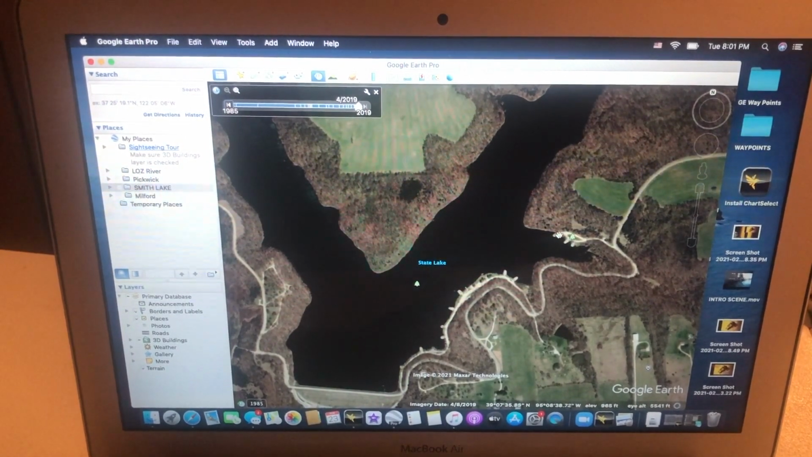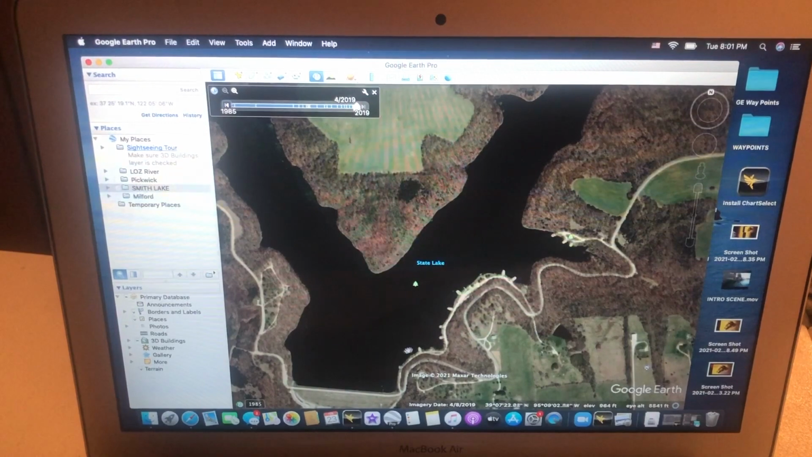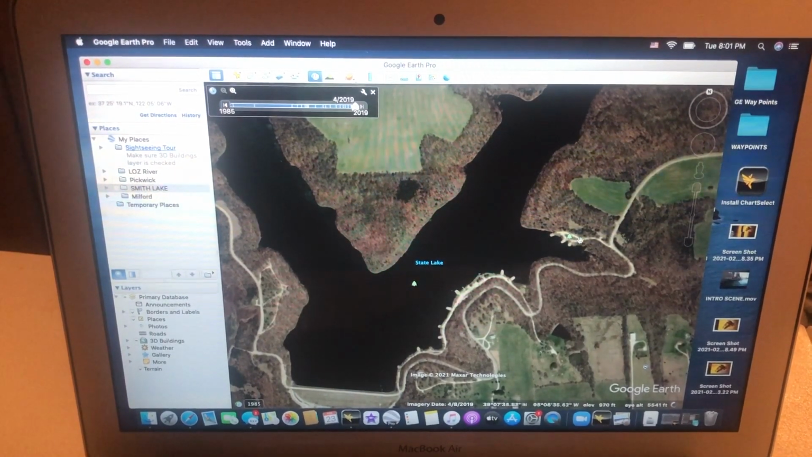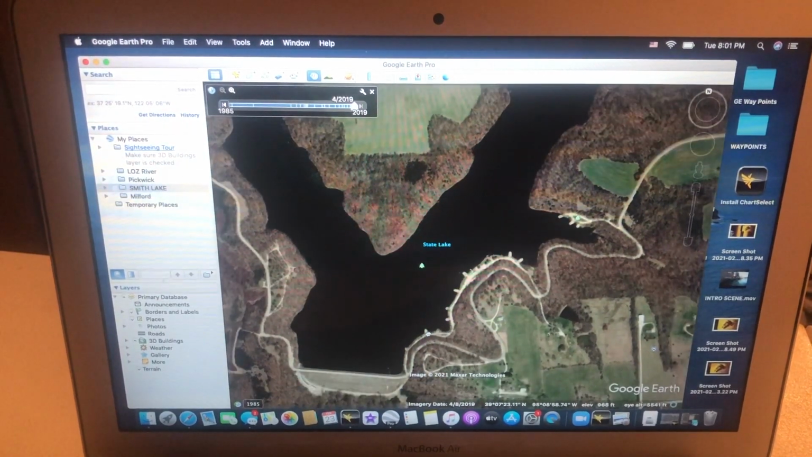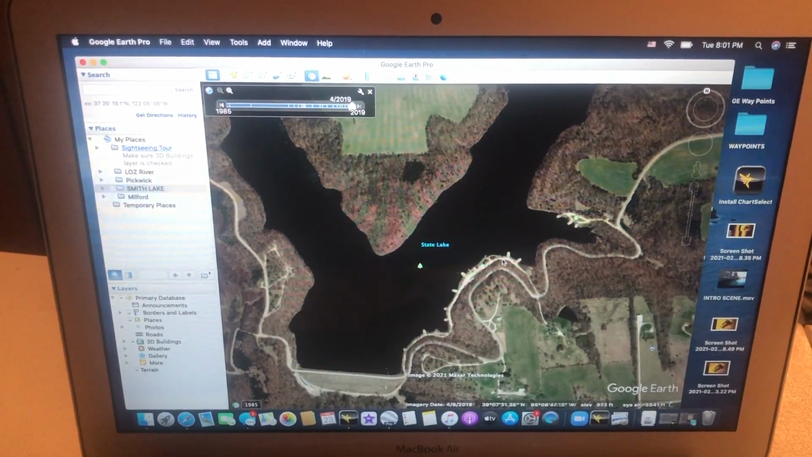Now, honestly, this may seem like a huge area, but with modern day fishing electronics, this would not take a lot of time to graph. So really we're looking at maybe an hour tops to go through this entire area and hit all of these high percentage areas.